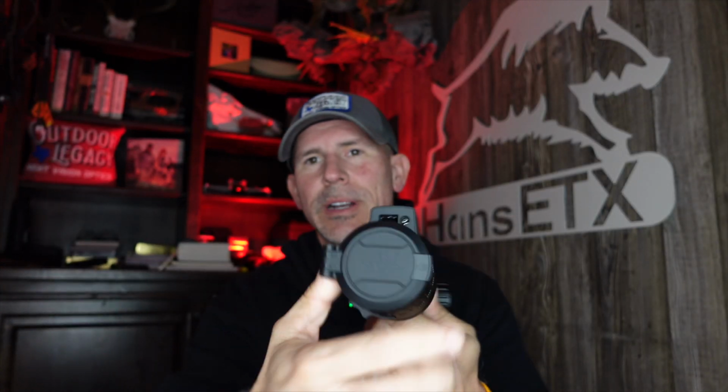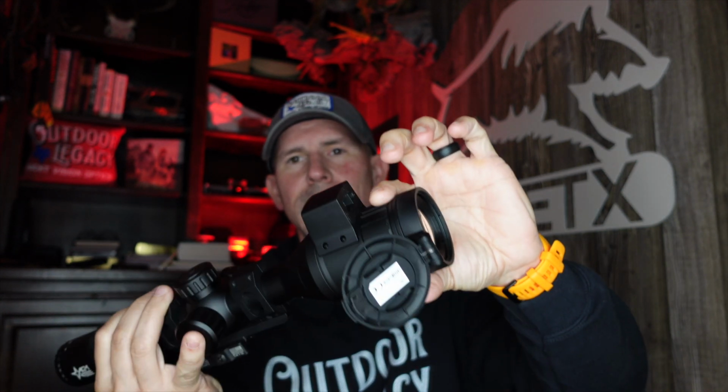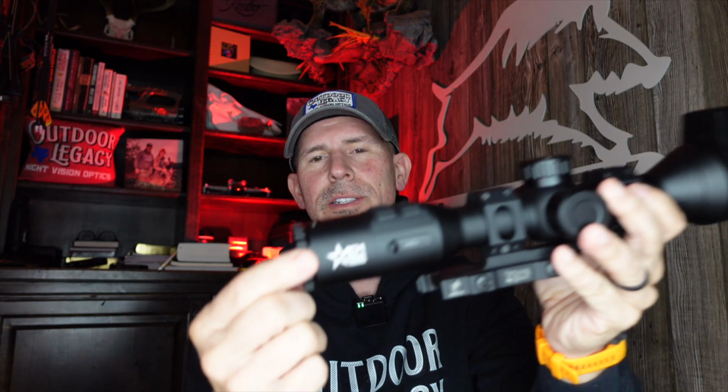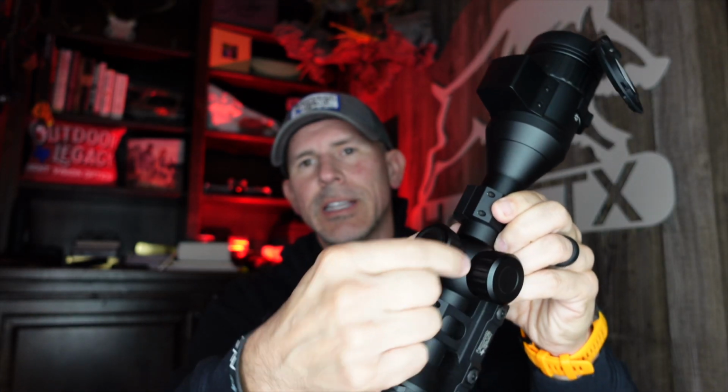It's got the laser rangefinder right here on the top. Obviously, you've got your objective lens focus right here. So you're going to be turning that part right here, and that is your objective focus lens. This is your eyepiece diopter focus. It does come with a rubber eye cup. You've got your menu selection buttons right here. So you've got your menu button, and this turret turns. So you can raise the magnification by turning this wheel, this turret, but it also navigates through the menu itself. And then you've got your battery compartment right here on the side.